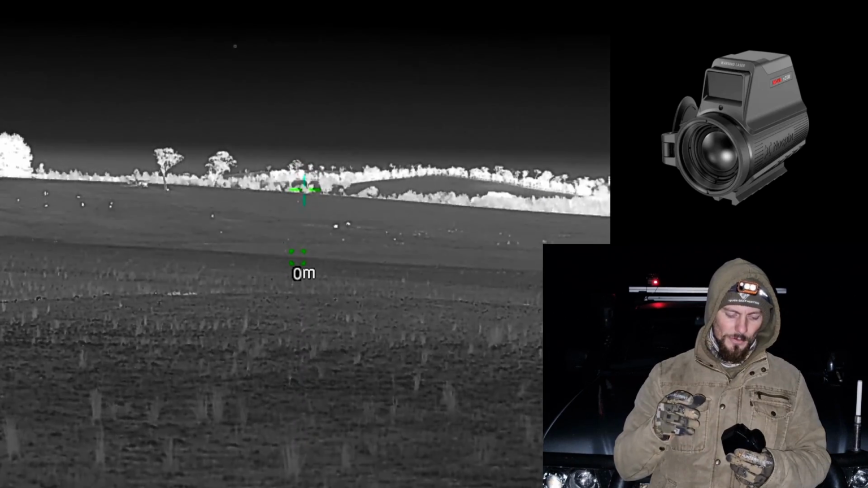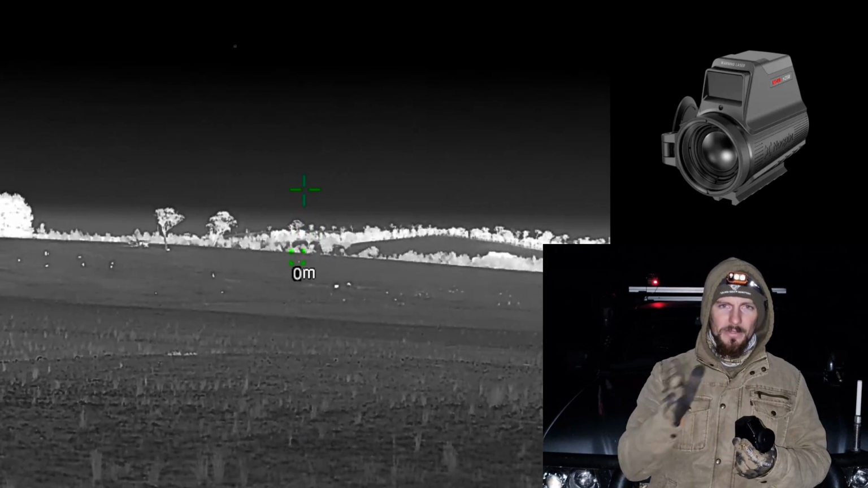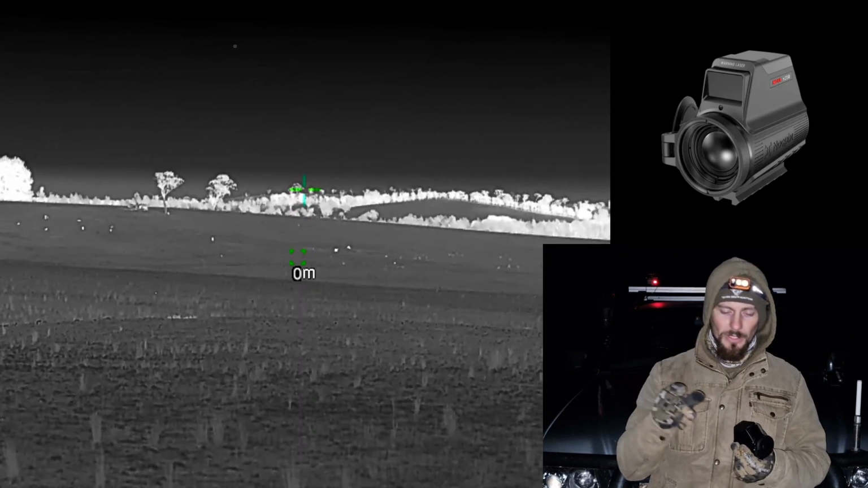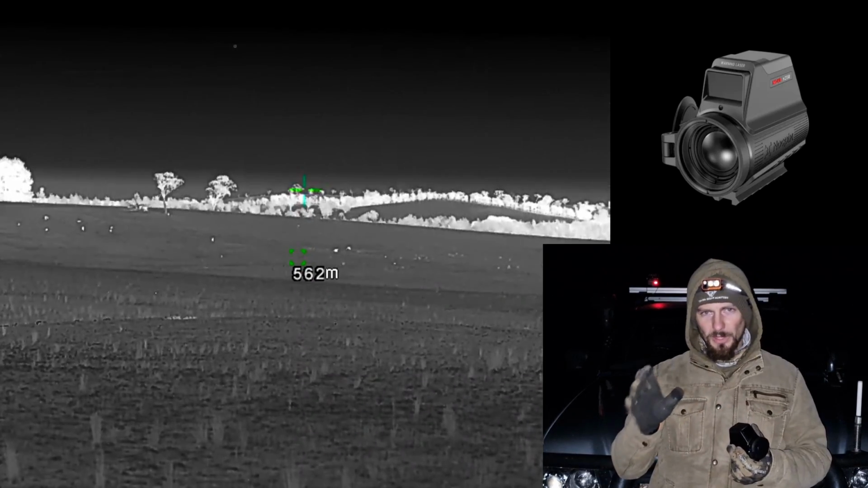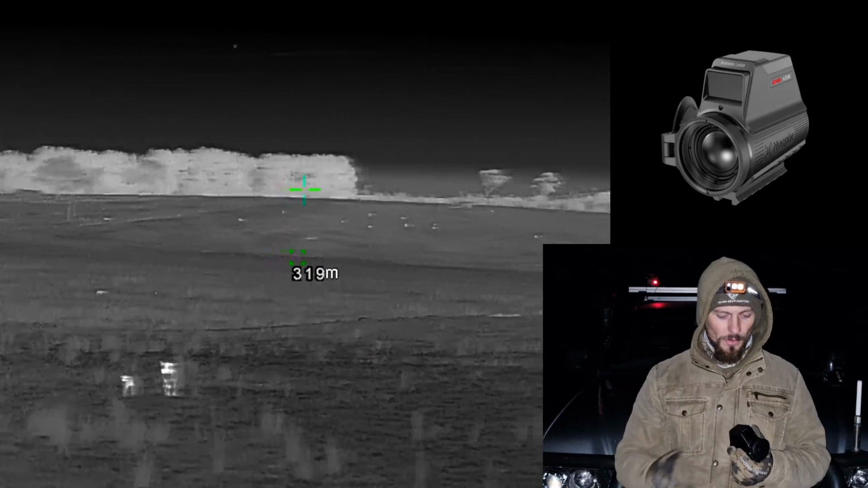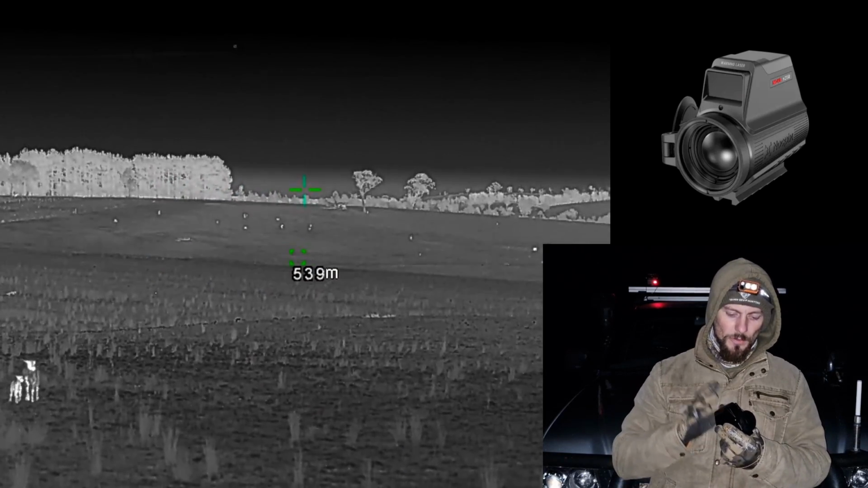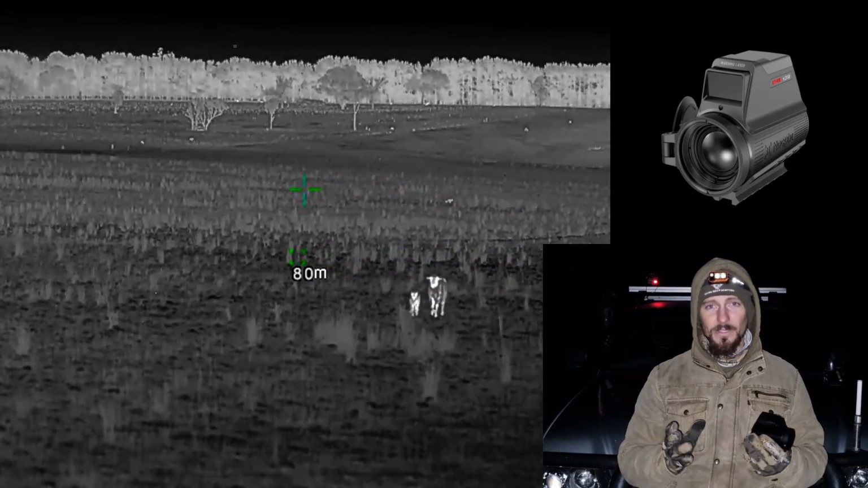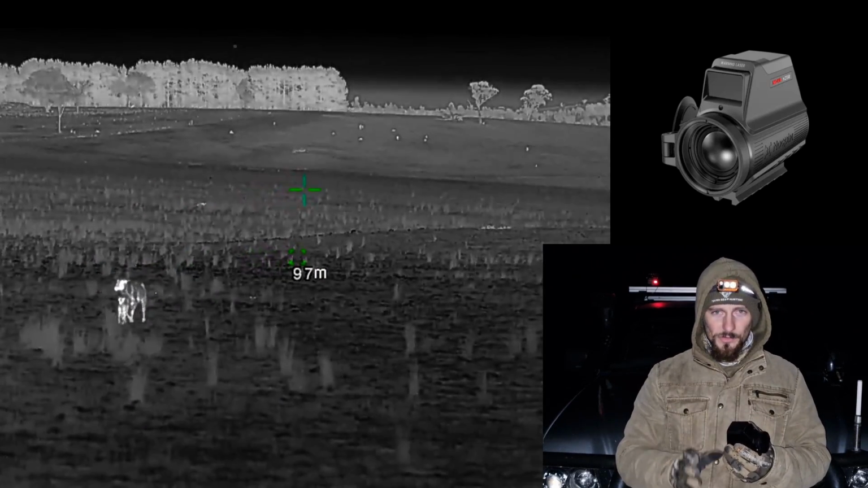My plan was to pair that with the Nocpix Vista and put it on the roof and use that as a pointer. But it just meant extra brackets, extra mounting hardware, and additional costs. So having your laser rangefinder and a green laser pointer all in the one unit has been fantastic. Now, I have had my concerns.